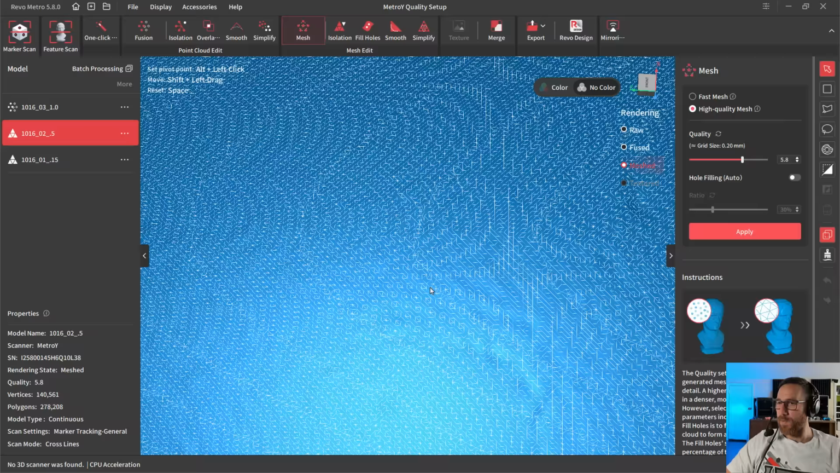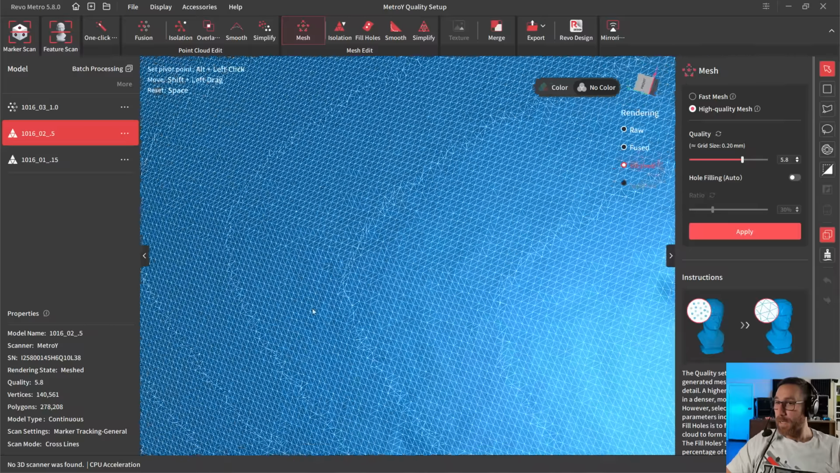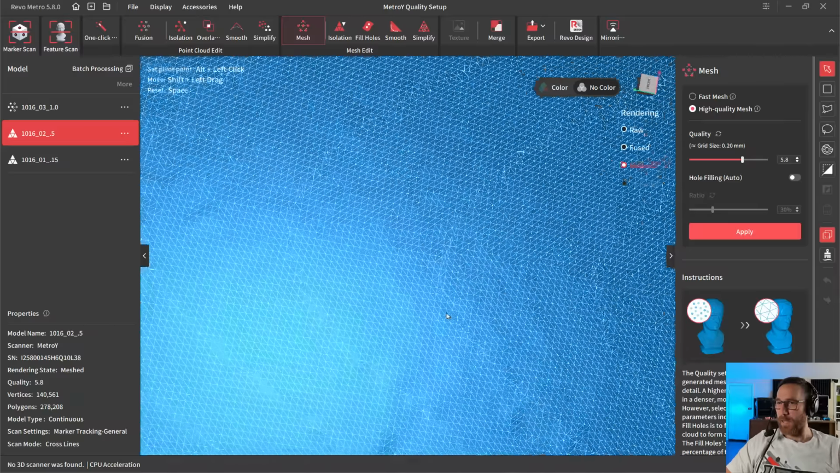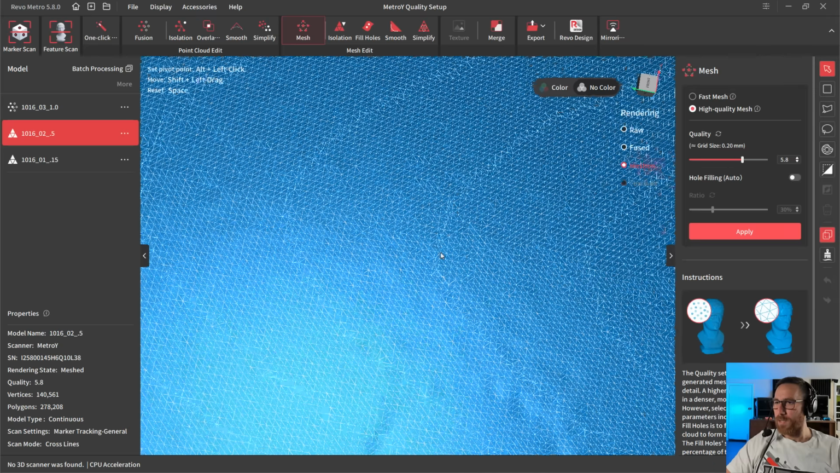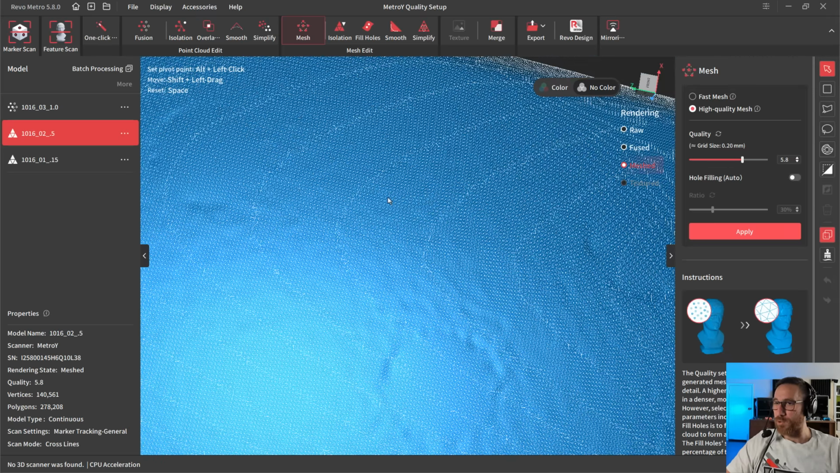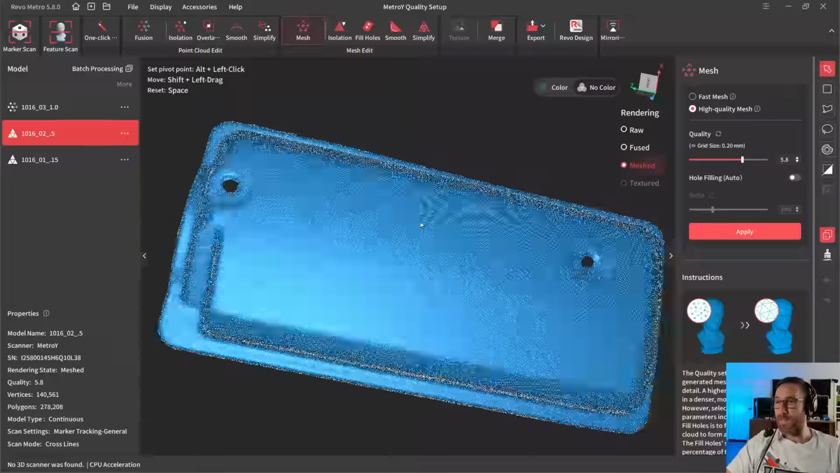So the result of this one, to me, is a much better looking mesh. It still has some noise in it. We still need to do some smoothing and cleaning up those scan dots, but you can see that the consistency of the triangles across the entire part is much better.